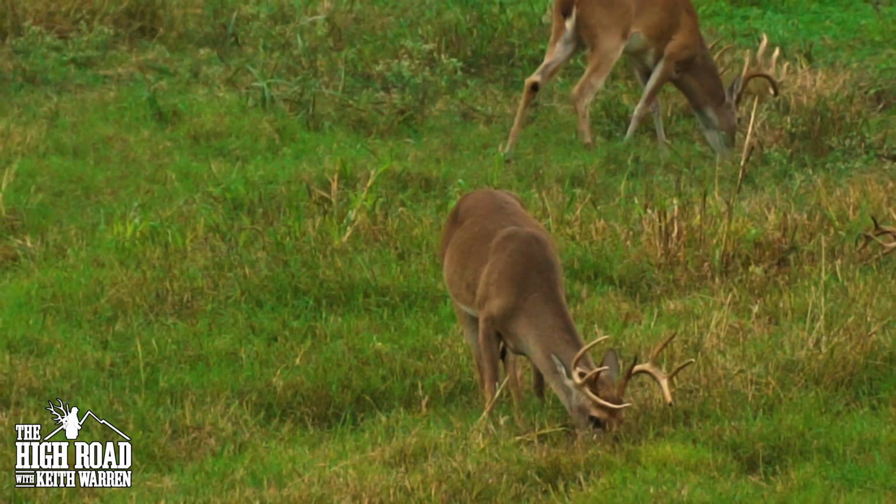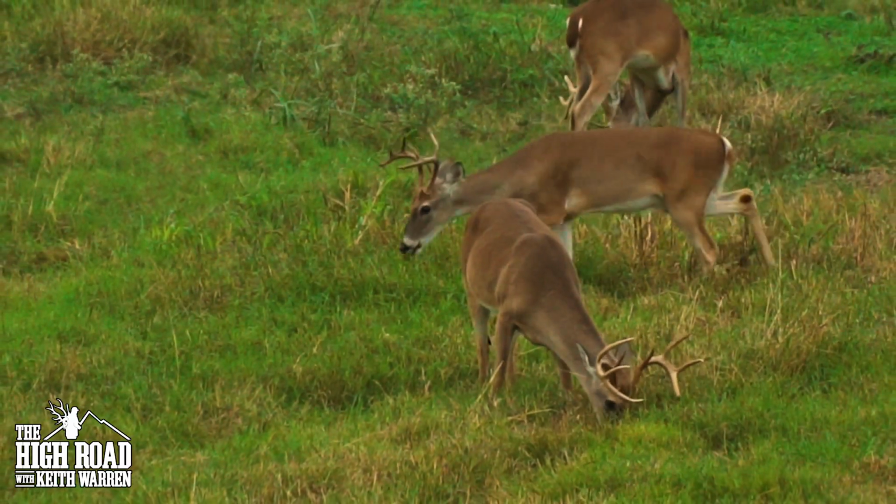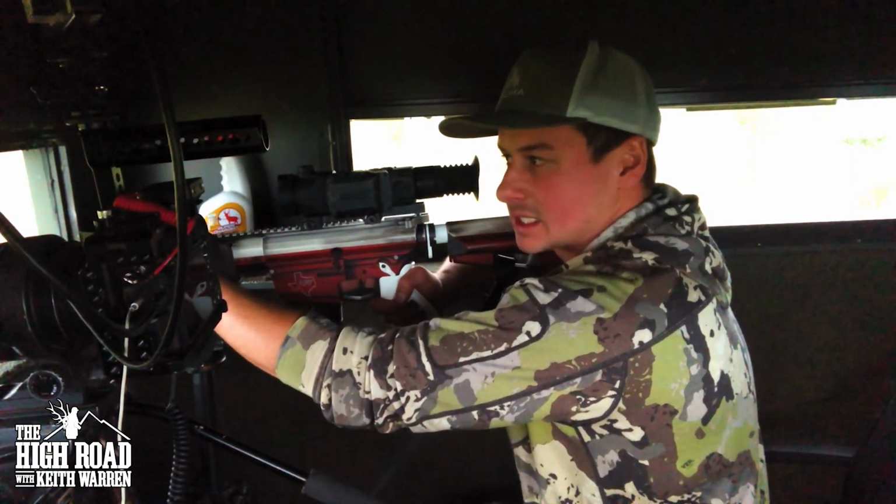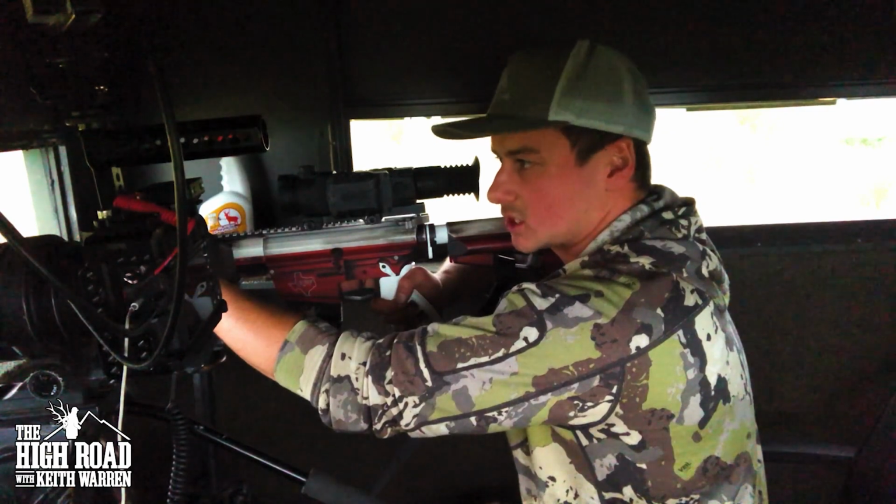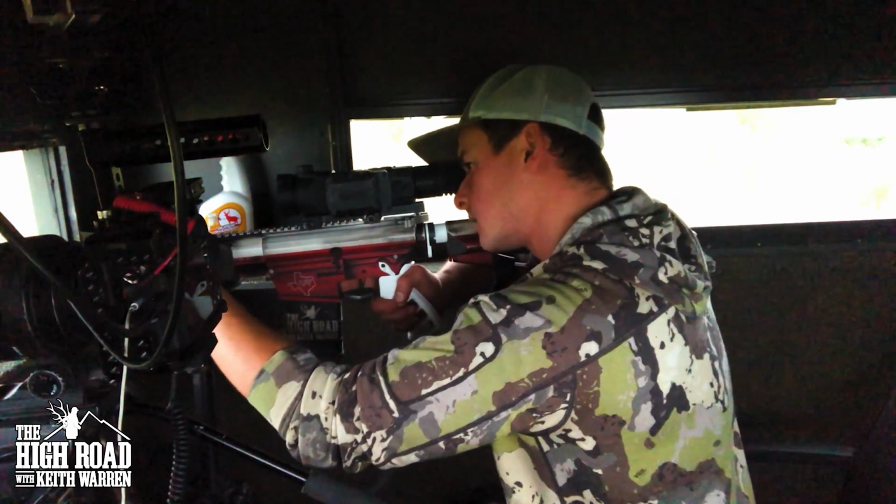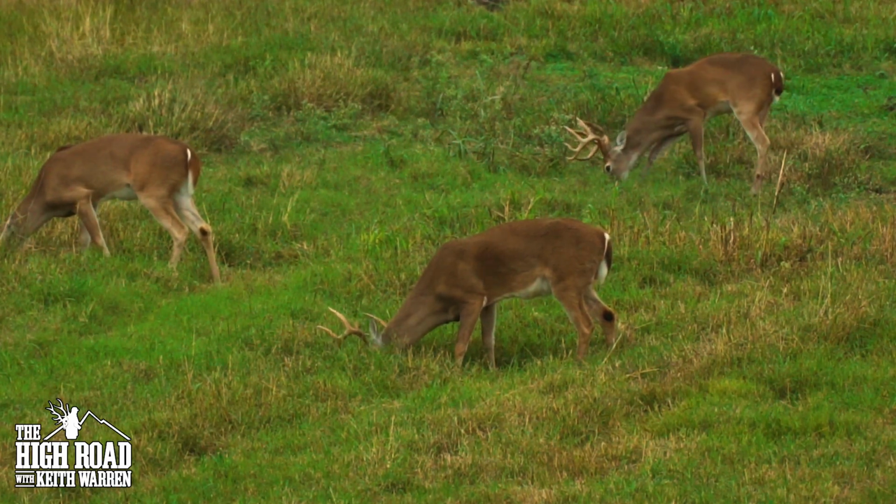Perfectly lined up with that other deer. I don't want to do that. Now we got another buck in there. This is all about patience and making a good ethical shot. You don't want to screw this up. Okay, I'm good with that. Here we go.